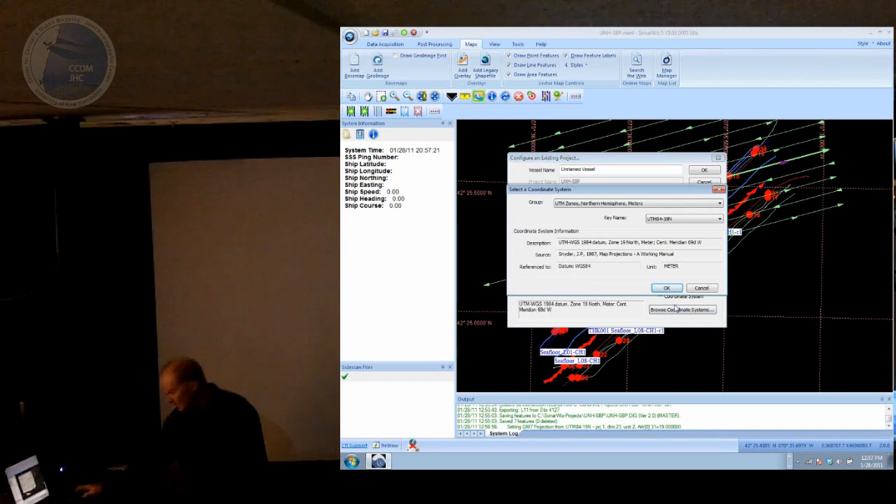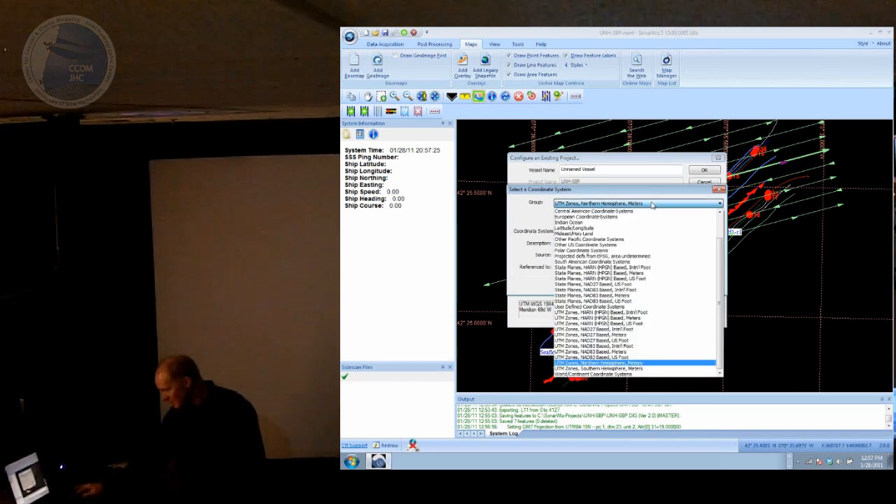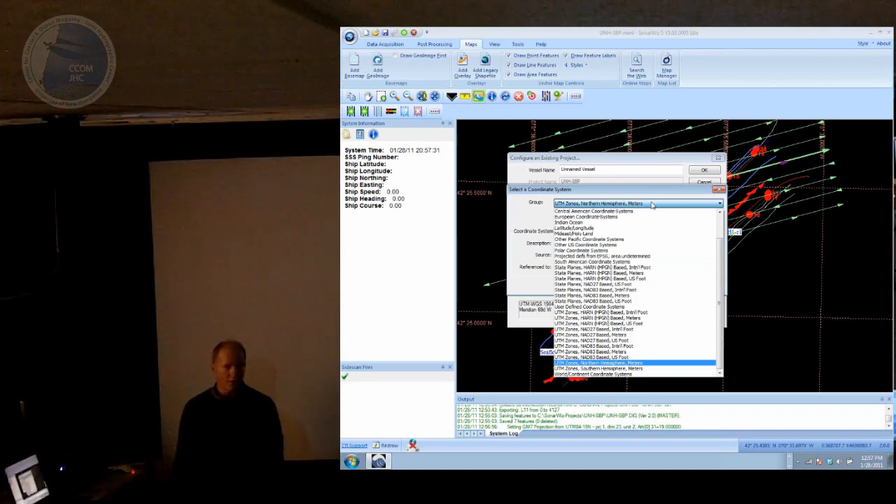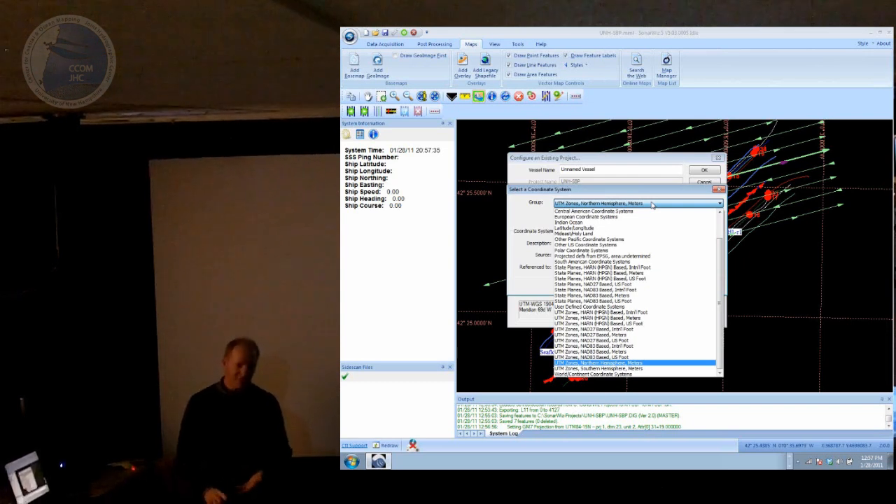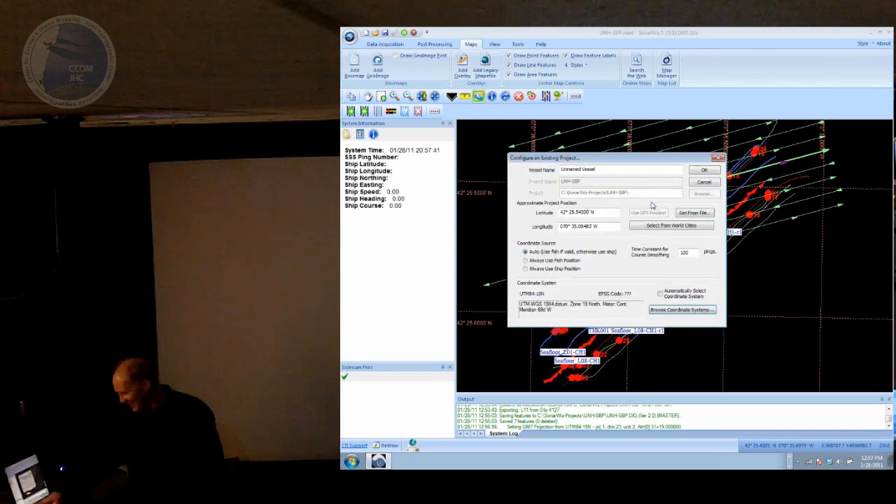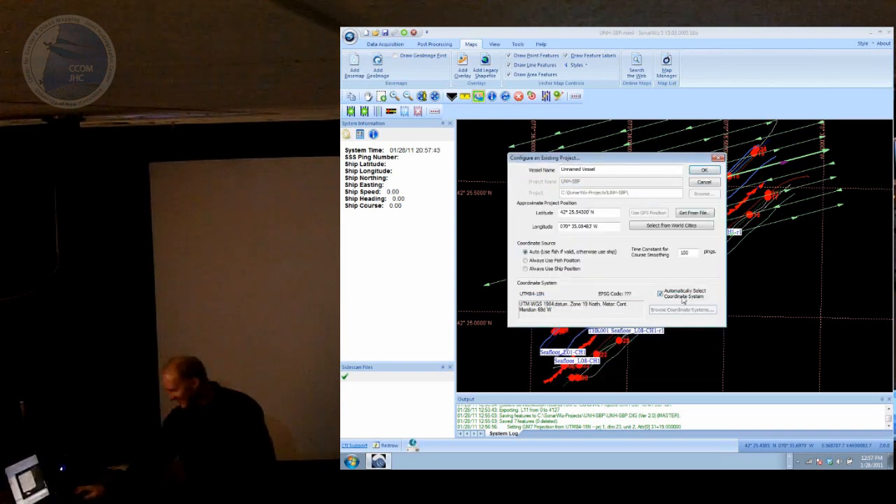By default it uses UTM if you don't specify anything, but you can choose from a wide range of coordinate systems, and you can even make your own. You can change the parameters, create your own datum and your own ellipsoid. You can work on Neptune if you wanted to. And believe me, I have. It really screwed things up, my screwing it up, not the software.